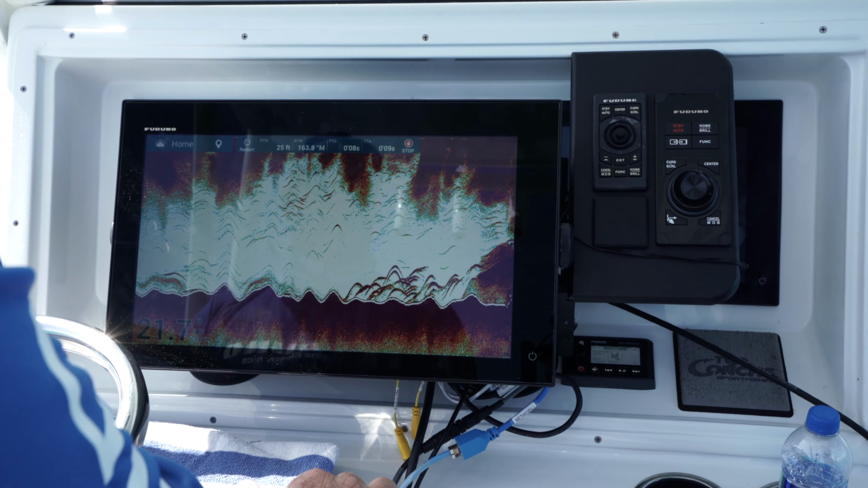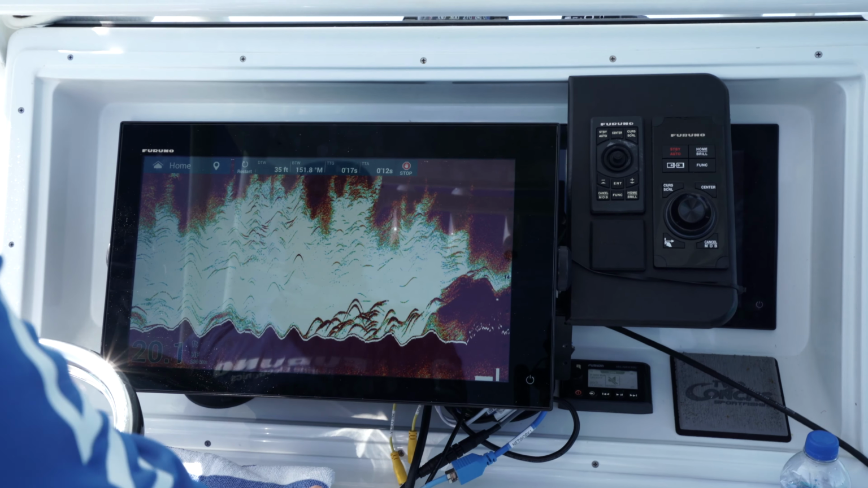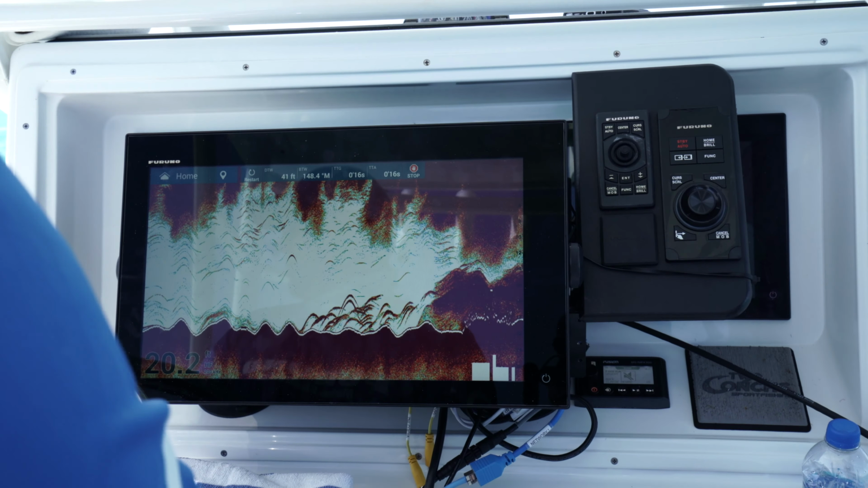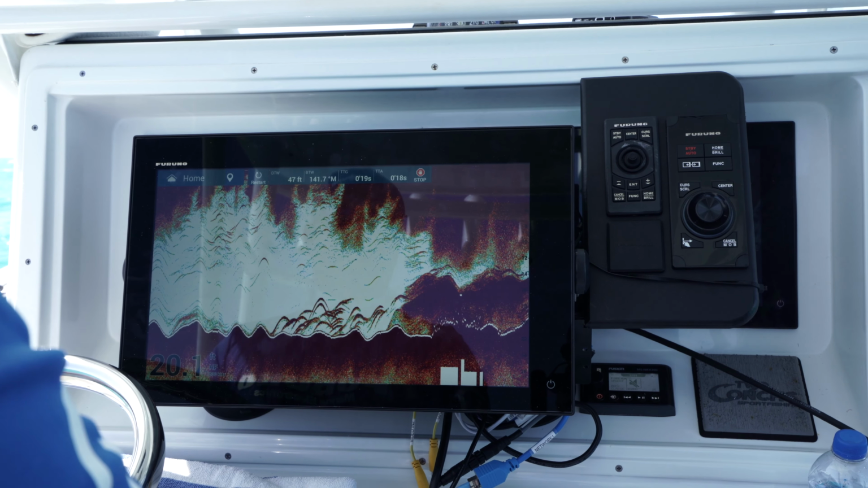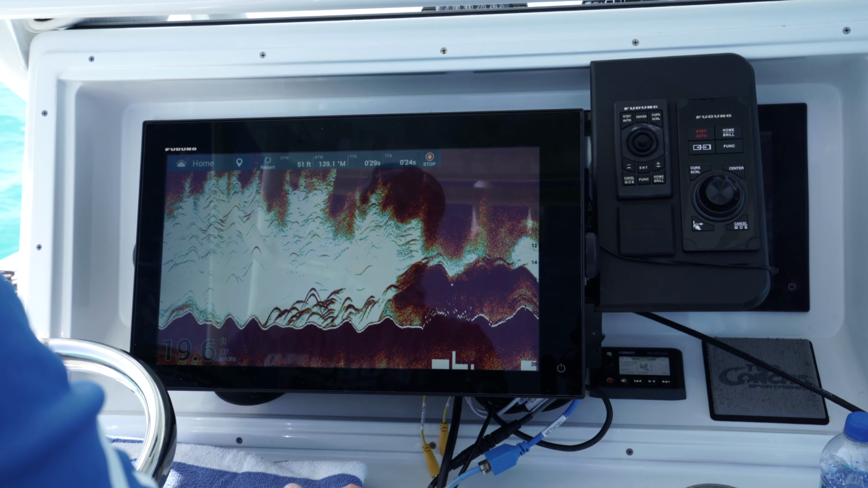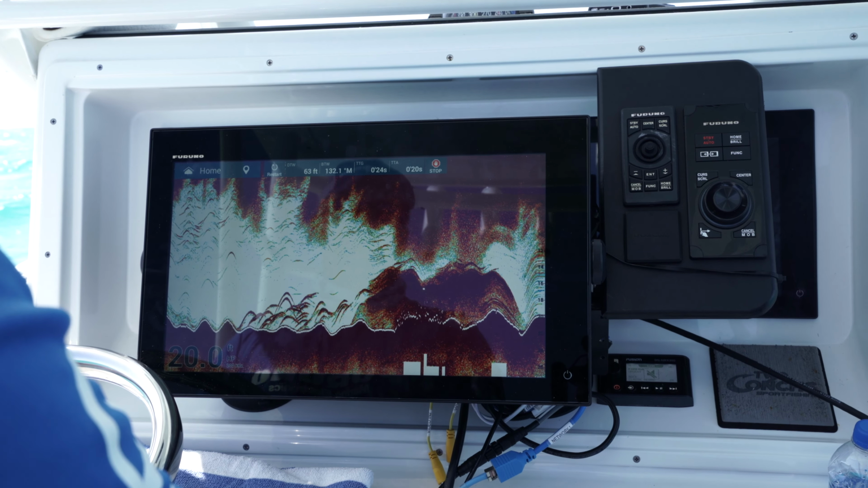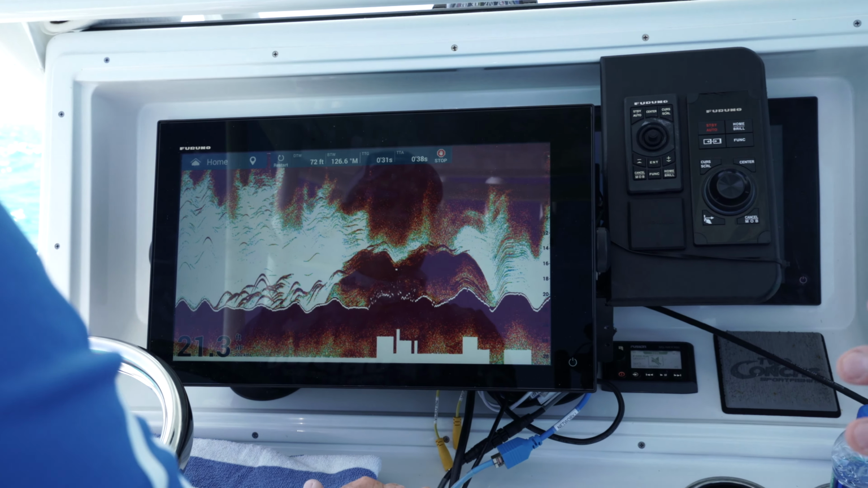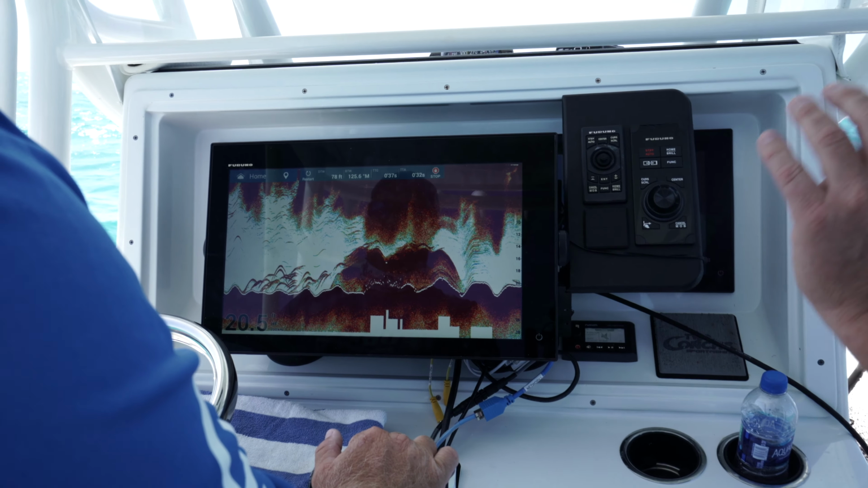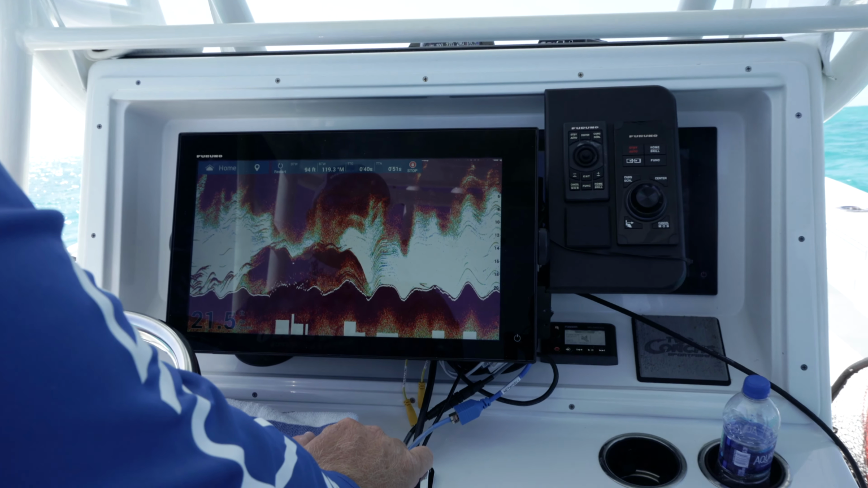Yeah, the nice thing about the TZtouch3 with this transducer, this is a high-wide transducer. So you're getting a nice wide 25 degree, 200 kilohertz high frequency system. And with this, it's nice because once I plug in that transducer, TZtouch3 will automatically identify the transducer and configure and optimize for the transducer itself. So really nothing to do, it's plug and play.